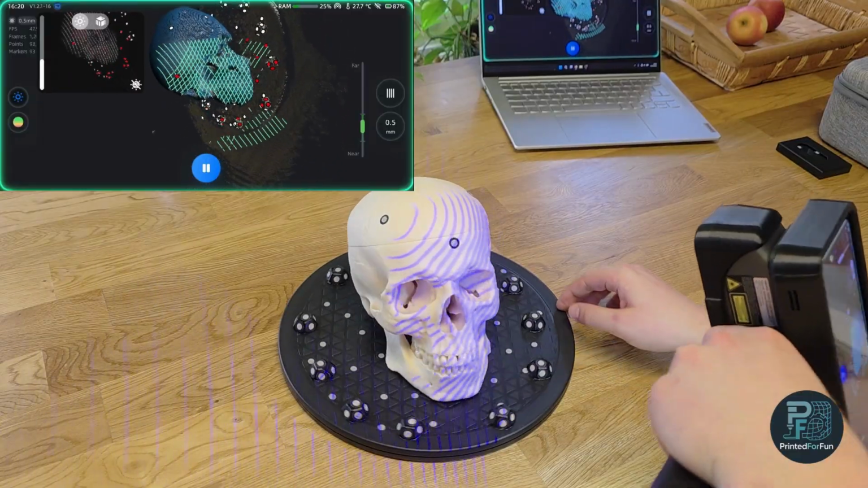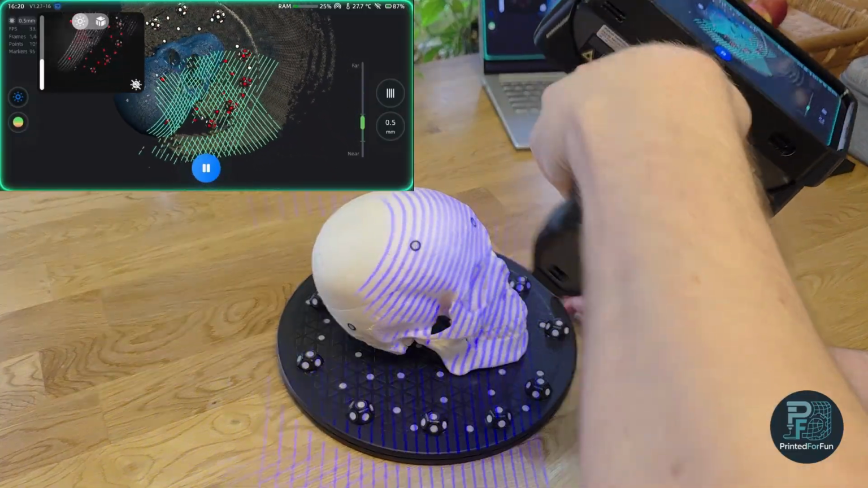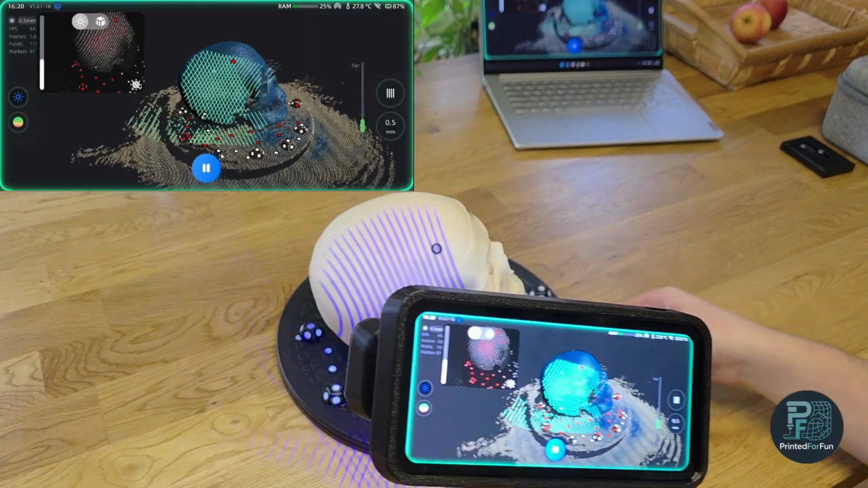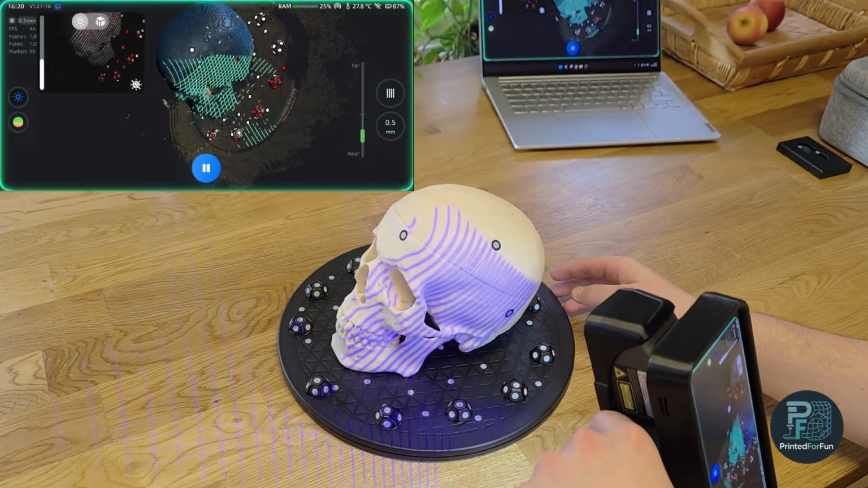So this is always one point. The Rigil has 1 terabyte of SSD storage, so this size is not a problem, but at some point my PC at home or my workstation is limited. So there's simply no use in scanning unnecessary data like this.